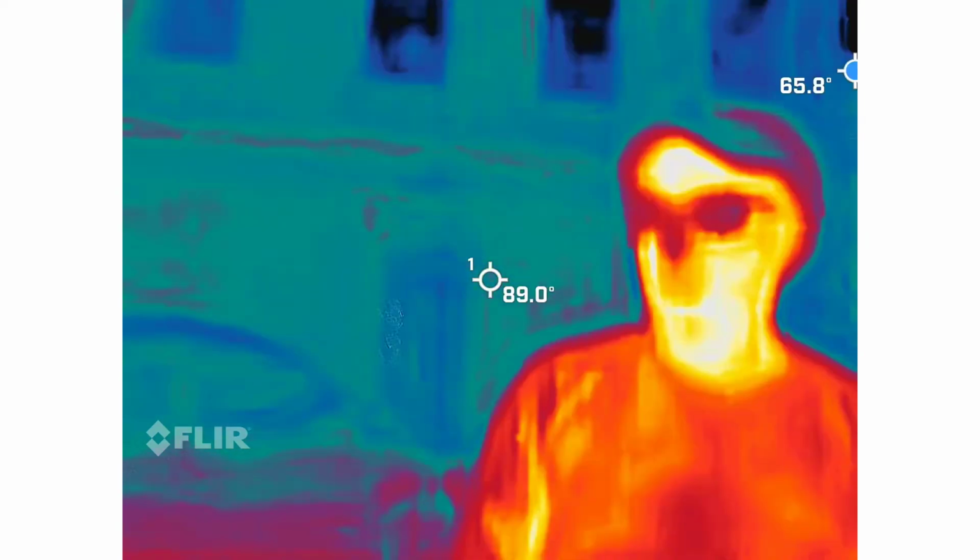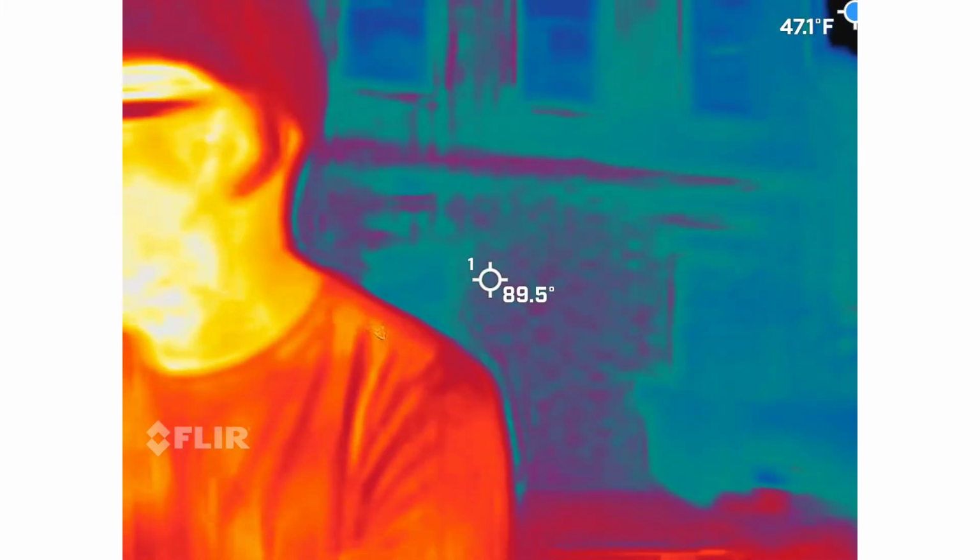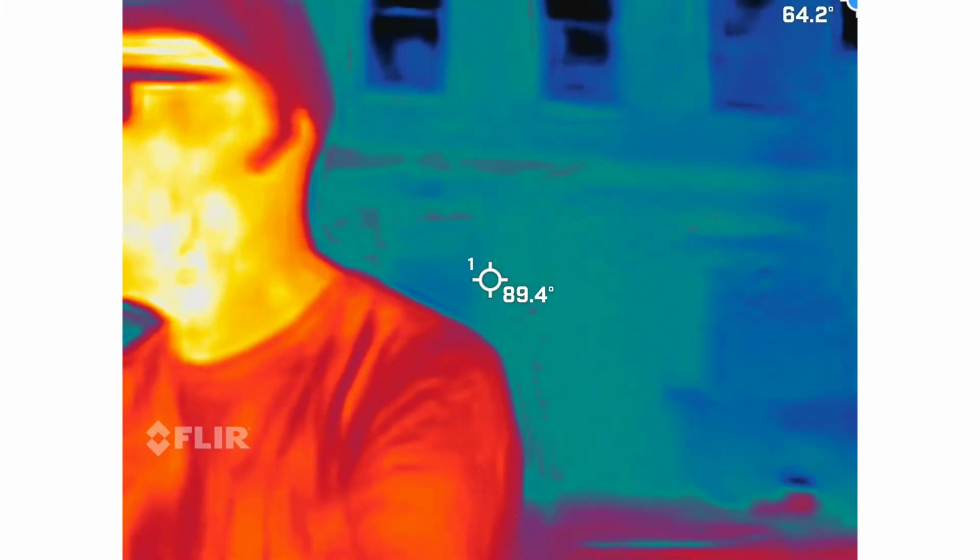So the volume button for you is right here. It's a wheel. Just don't hit the button. You'll shut it off, and you'll have to undo the twist tie from your earbud. Okay.